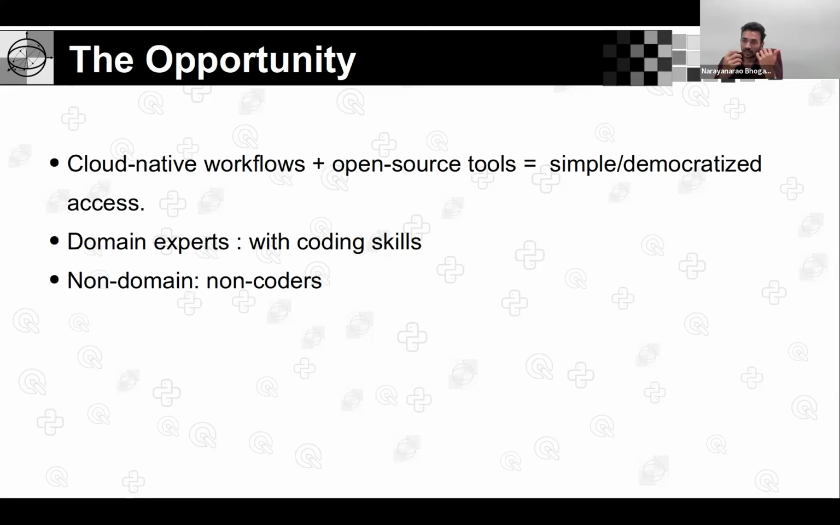One is tools that are narrow and niche, which only domain experts can use with their coding skills. And there is another kind that anyone can use: non-domain experts, or users with limited coding skills, with GUI-based tools. So this is an opportunity from the current landscape.